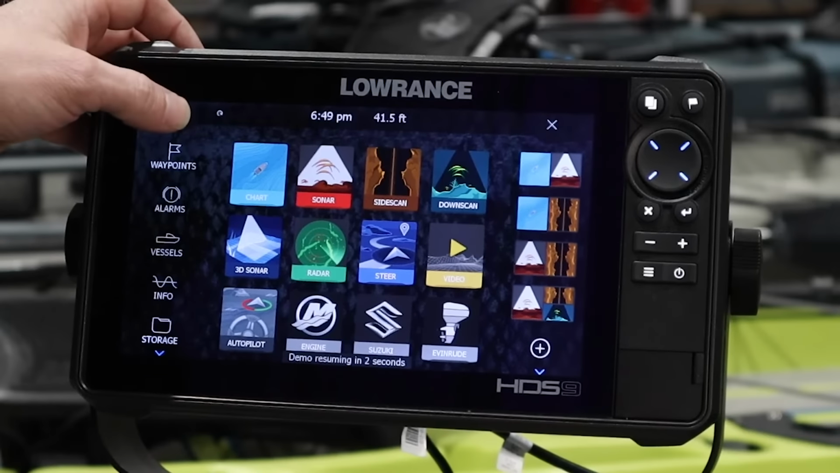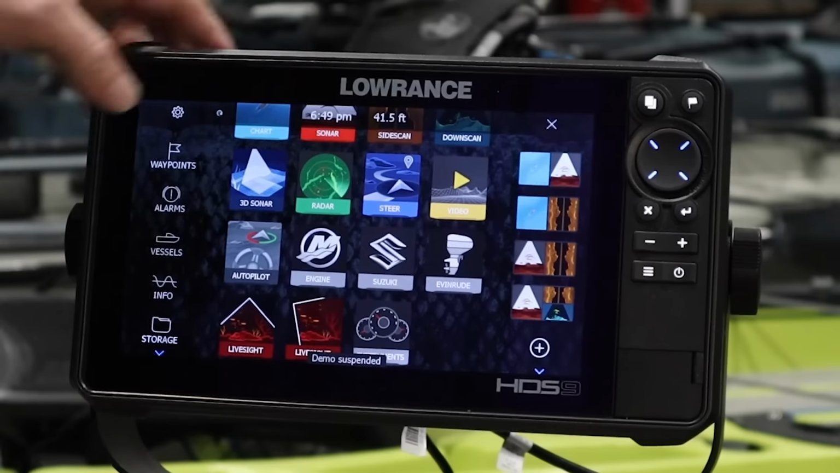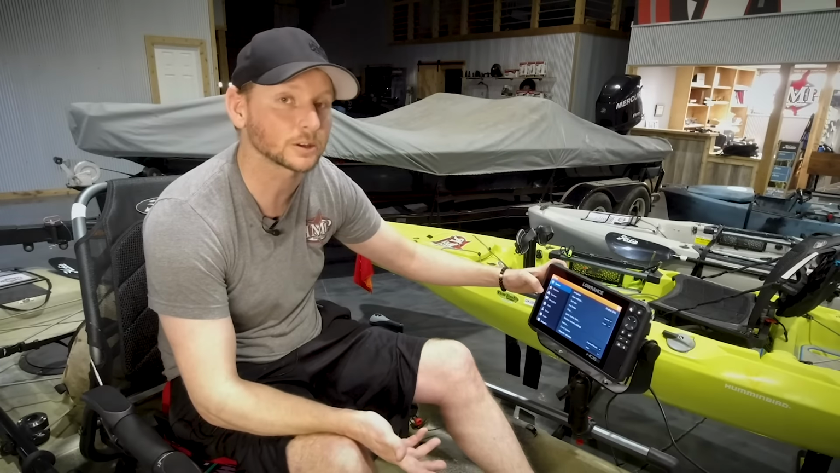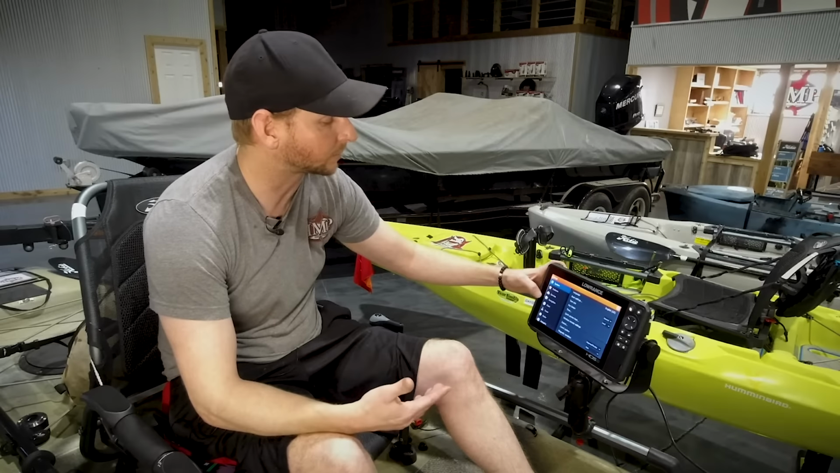What I'm going to do is push this gear button up here and we're going to go into our system. Well, we went into demo mode there. There we go. Gear, we're going to go into our system here. This is going to bring up a lot of the stuff on the unit, and I just want to walk you guys through some of this. Don't be afraid to get involved here.